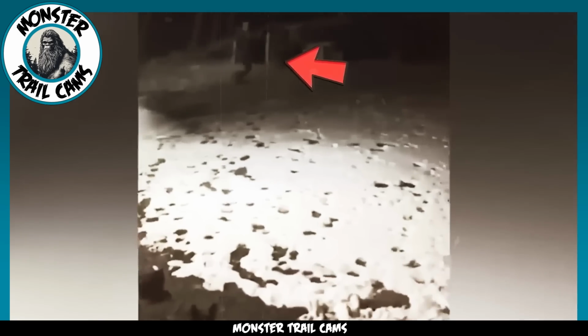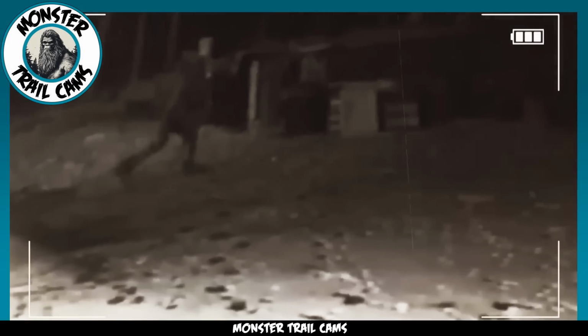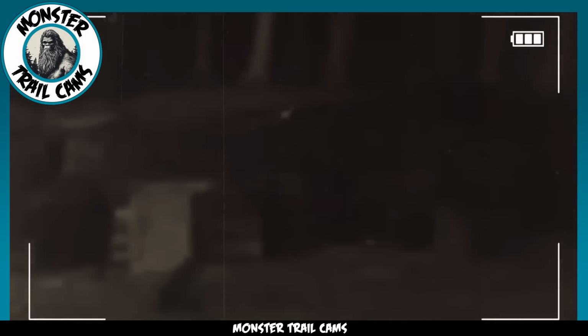Take a look at this strange clip. We have a camera clip of someone who appears to be running across the frame on freshly fallen snow. The way the person moves indicates we are looking at a human, but it is so dark that we are only able to make out the outline of the person.